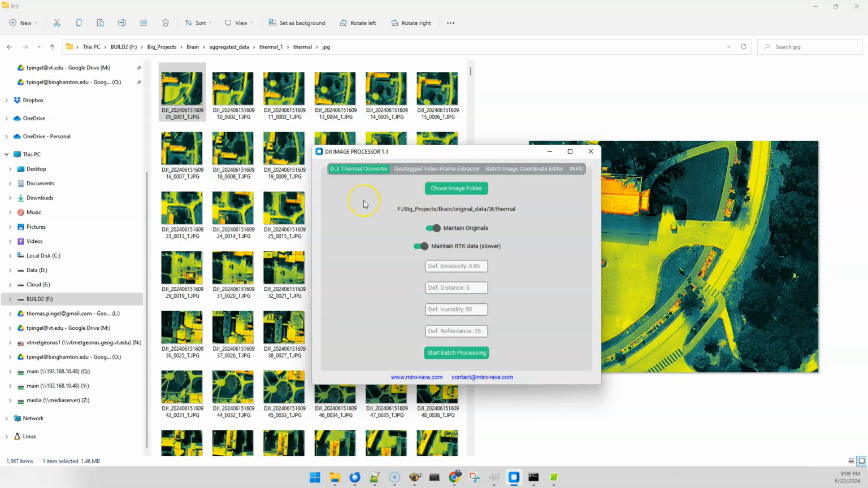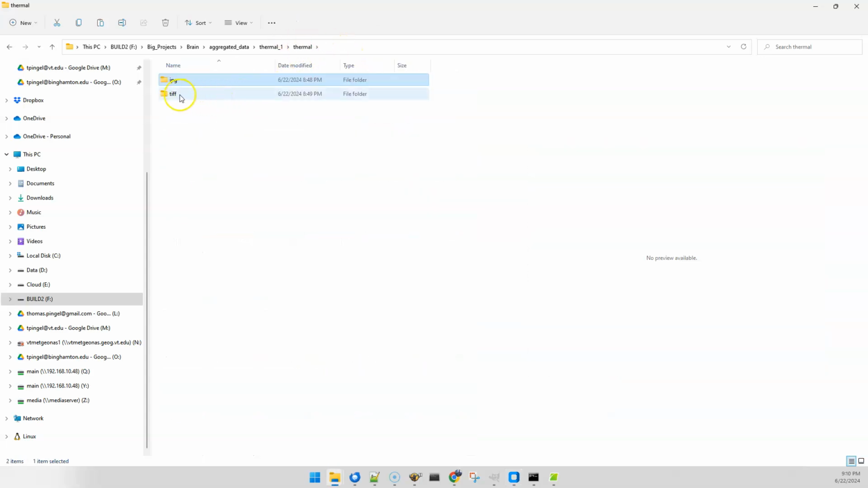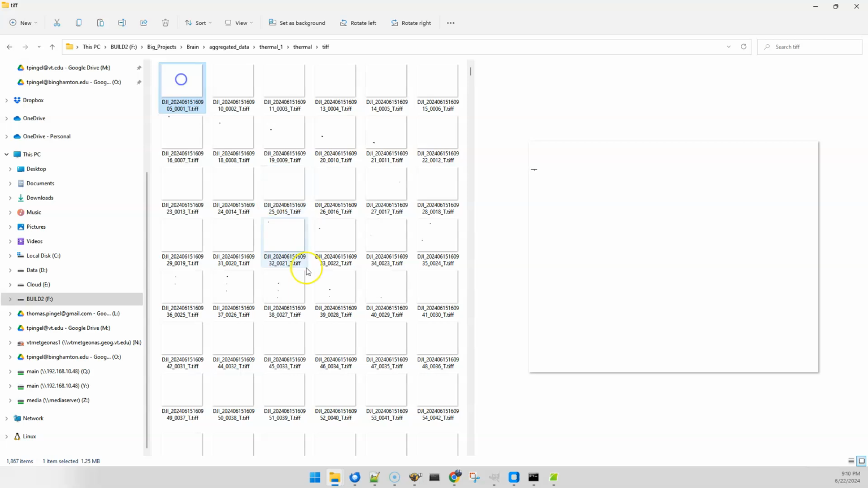This is on GitHub, and it's free, at least for now. Really great. We've got the ability to tune these things, which I'm not going to do here at the moment. But basically, batch processing. You point to these JPEGs and you hit go, and what you'll get is a pile of radiometric TIFFs, GeoTIFFs, right? So these are what I want to use for the reconstruction.